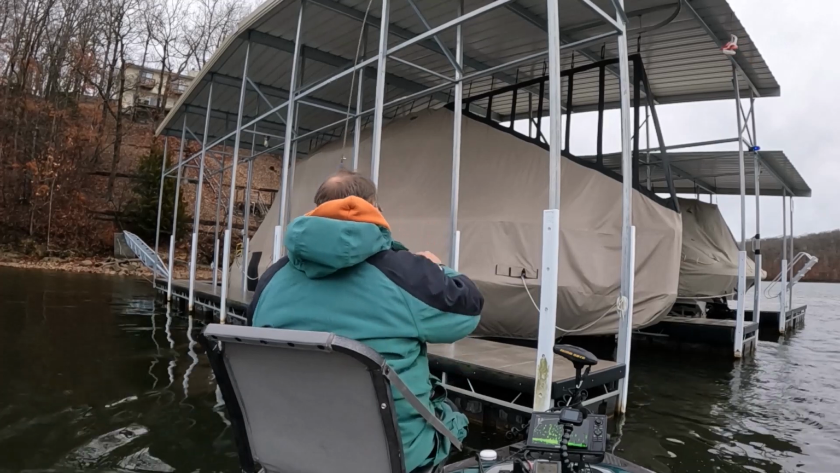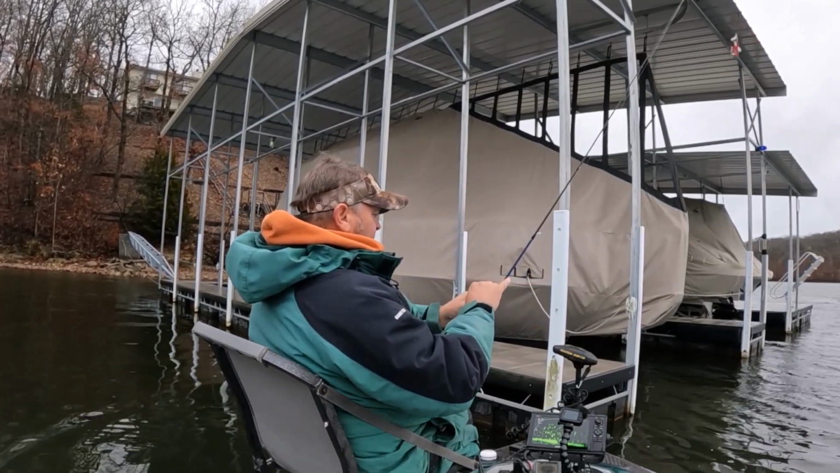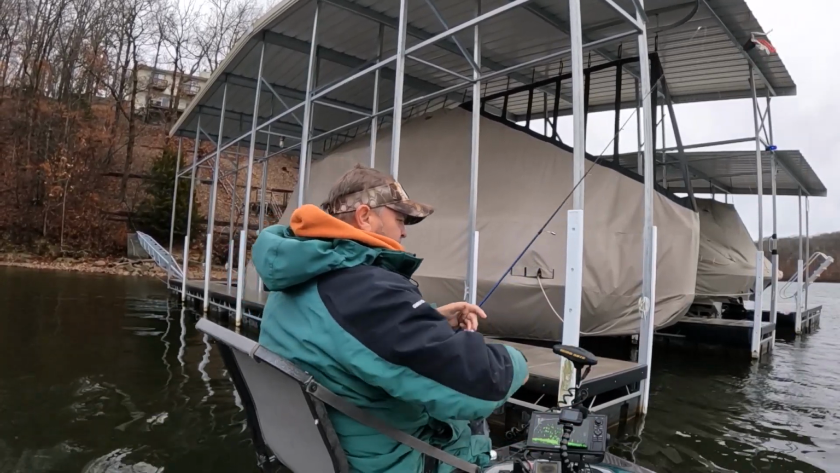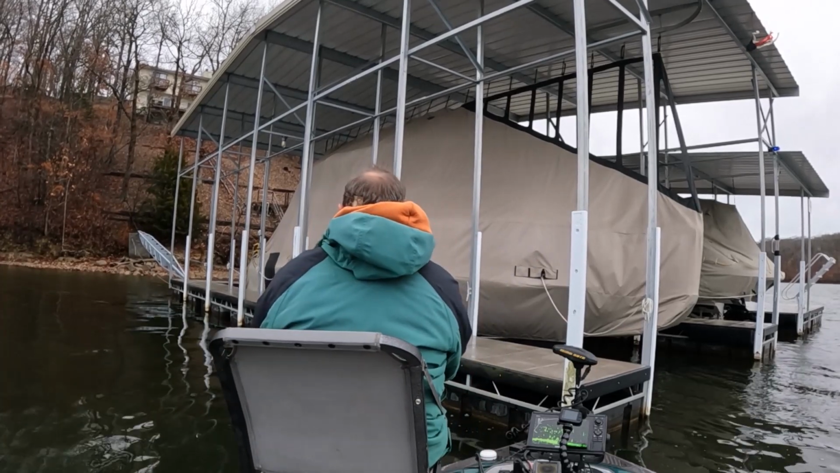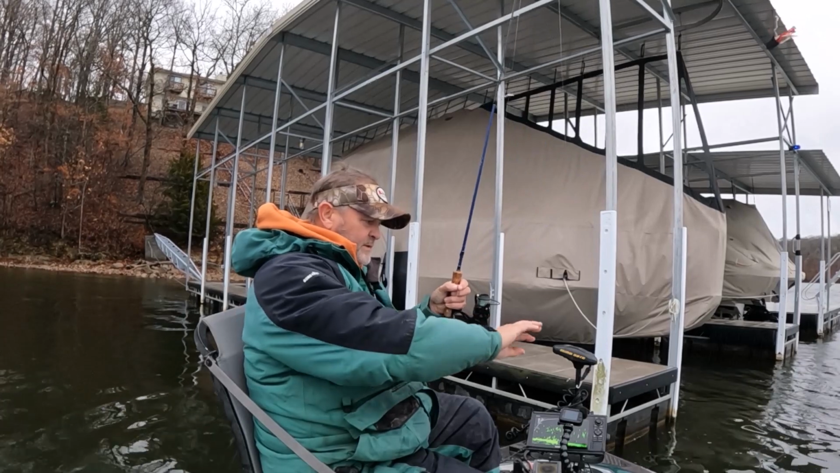Little bitty white bass. We got white bass, we got crappie, we got... That's all I know we got. Actually, we caught a largemouth bass too. All over this dock. Get on out of here. Let's see if we can catch another one. Mr. 64th ounce jig head, get in here.